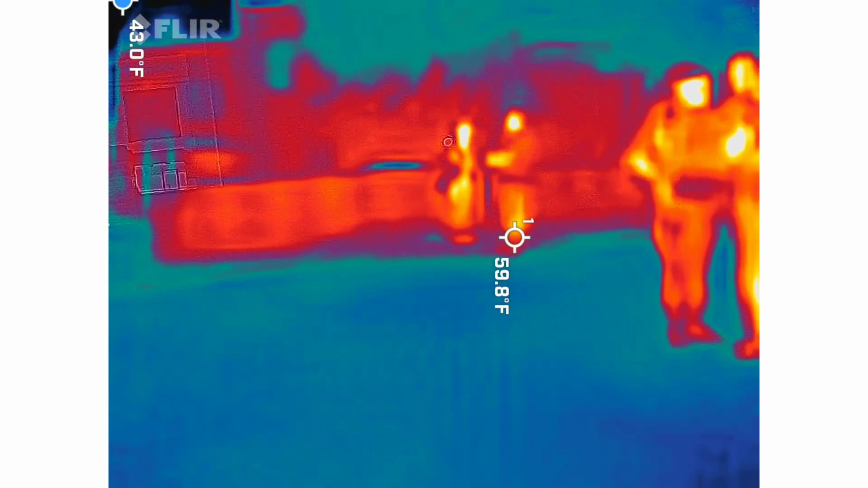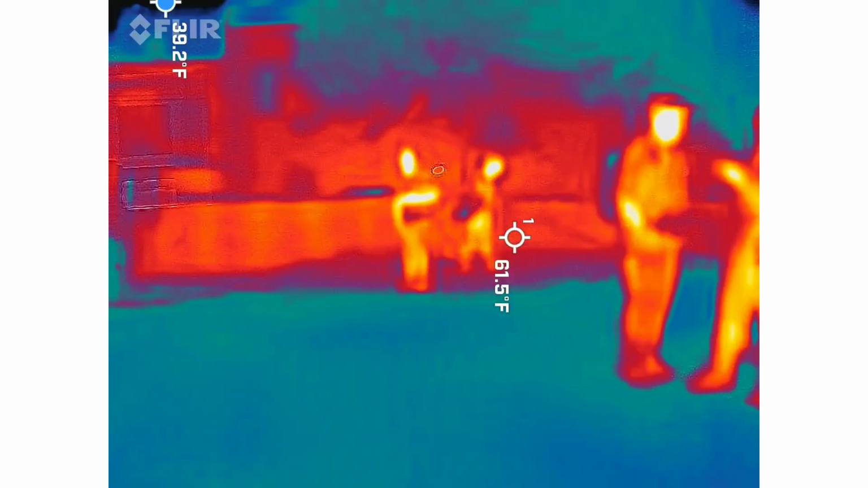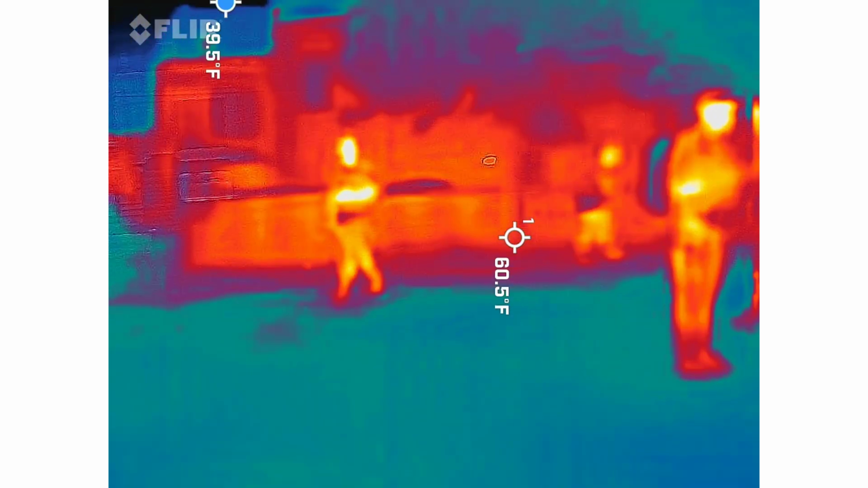So, out loud to it. Focus on it. It's not loud. Remember that this is not a walkie-talkie. We're not in the device. So again, it's just like a personal one.